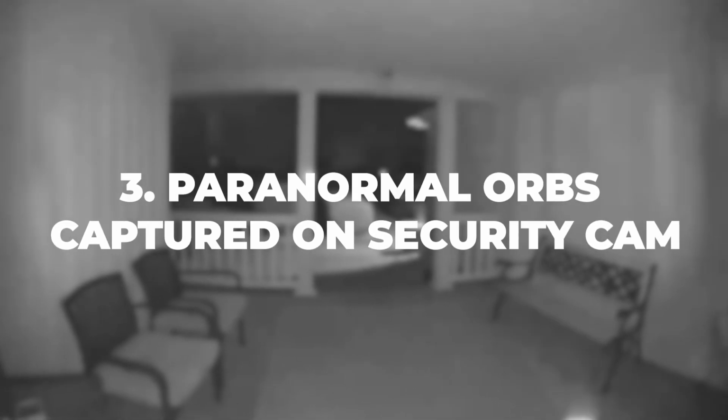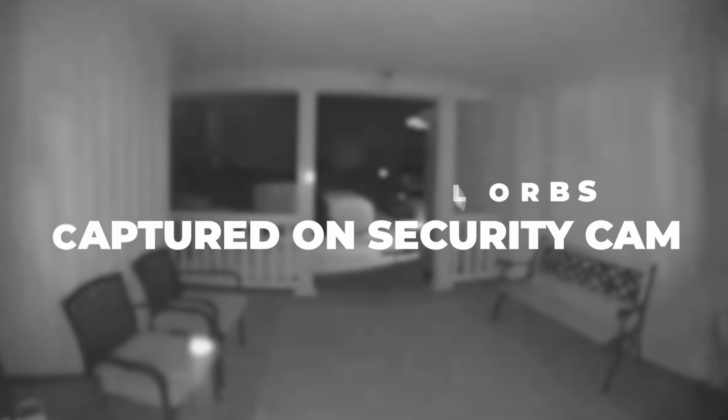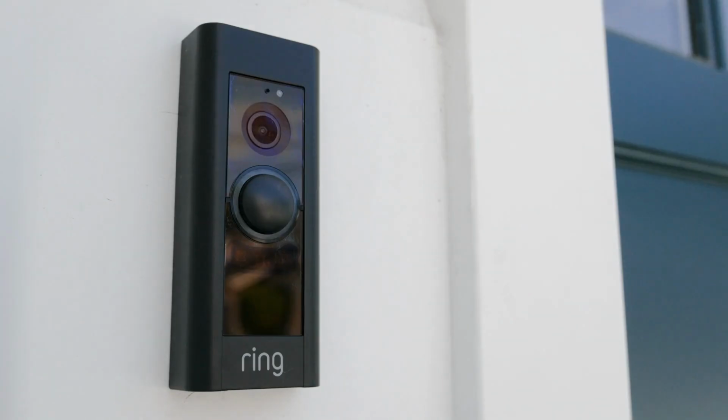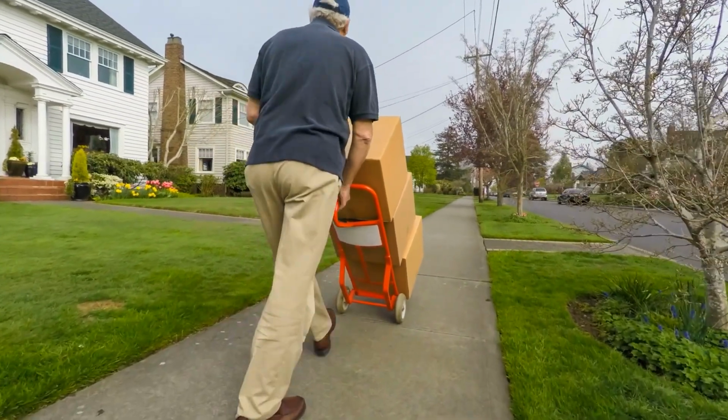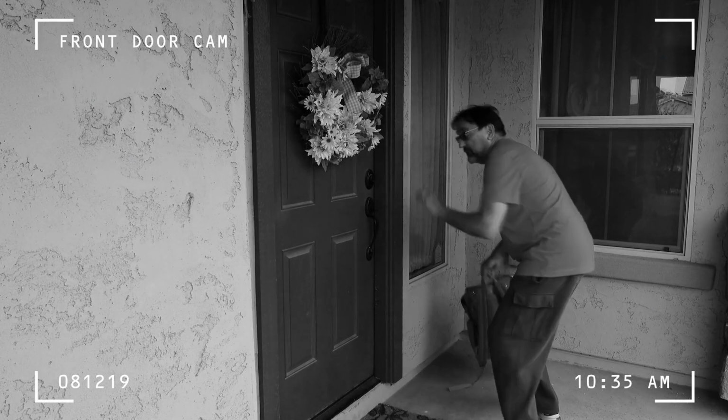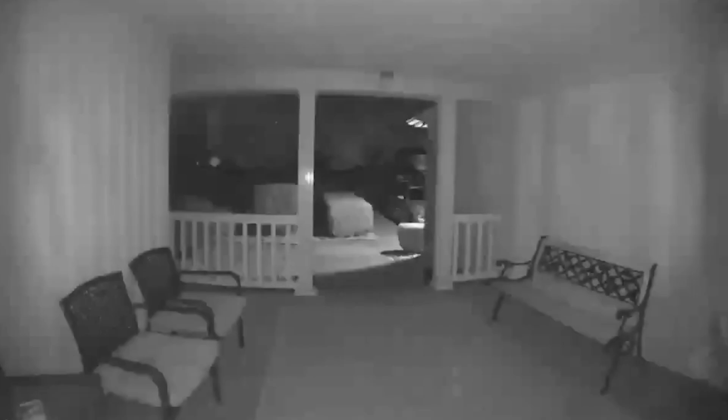Number 3. Paranormal orbs captured on security cam. While this next one is not exactly a trail cam, this door cam captured something you need to see. This video was recorded by a couple from Kentucky on their front door security camera. People install these cameras usually to monitor when packages arrive and such, but they also record moments we would have never otherwise seen, like what I'm about to show you.